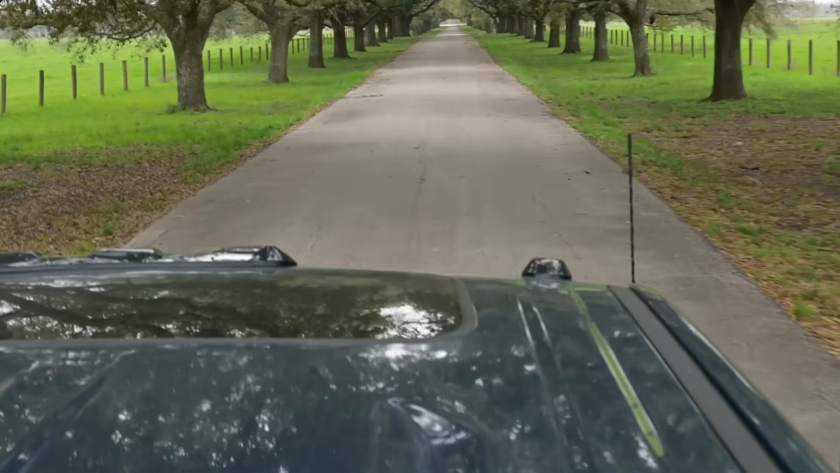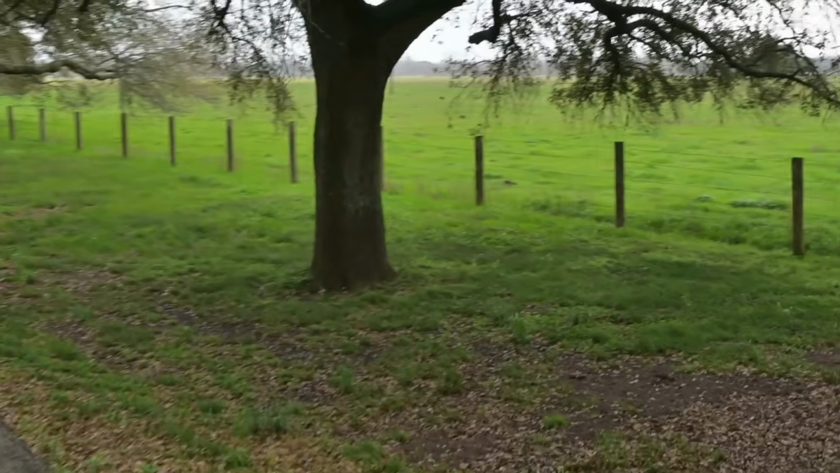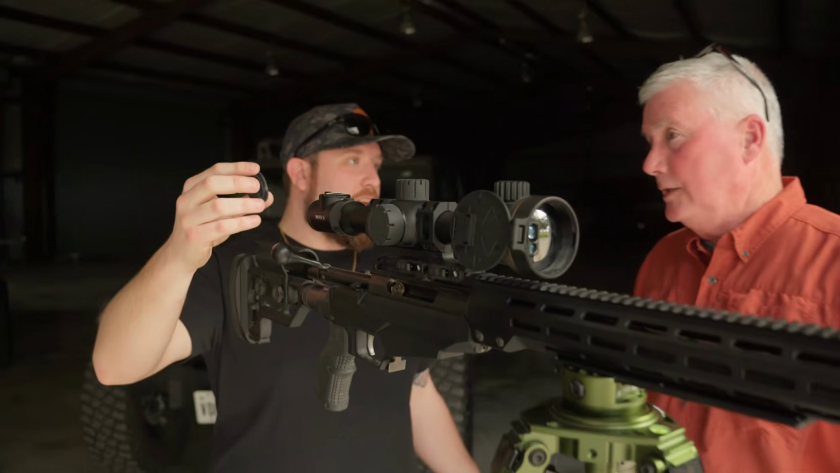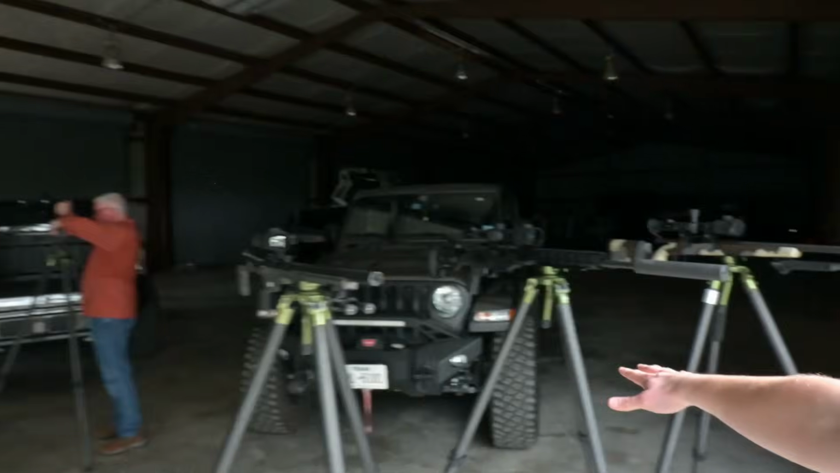Guys, Fusion Thermal and Wave Thermal are owned by the same people. Fusion is a very different product line. Wave is the product line they came out with really for the U.S. consumer market for hunting and your everyday thermal use, to be competitive in the market with products that are out there.